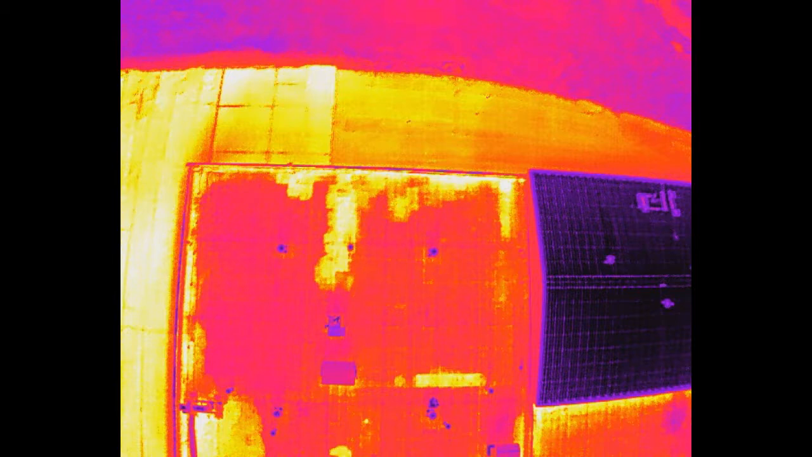and the drone is able to be much closer. By law, you can only fly a helicopter or an airplane so close to buildings. The drone is 80 to 100 feet in the air, and I can see a lot more detail in the areas where it's failing and the detail in the roof.